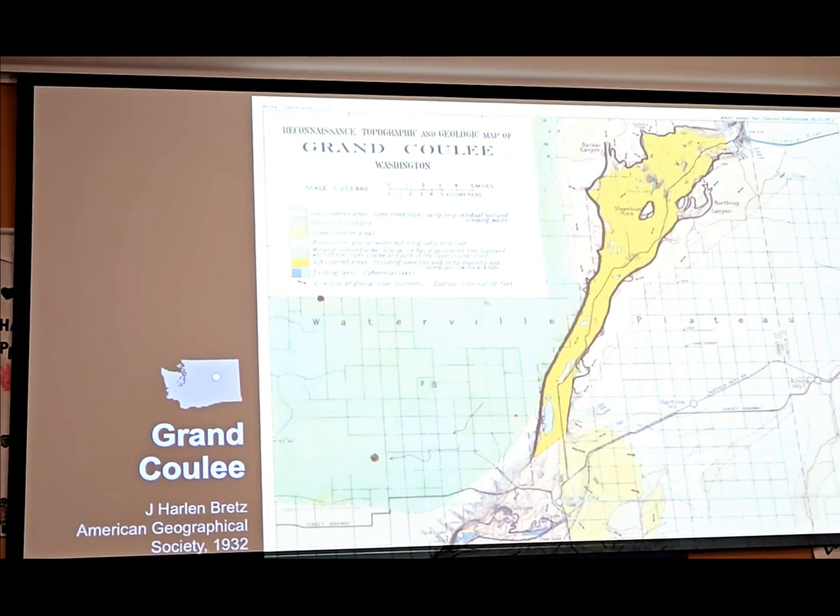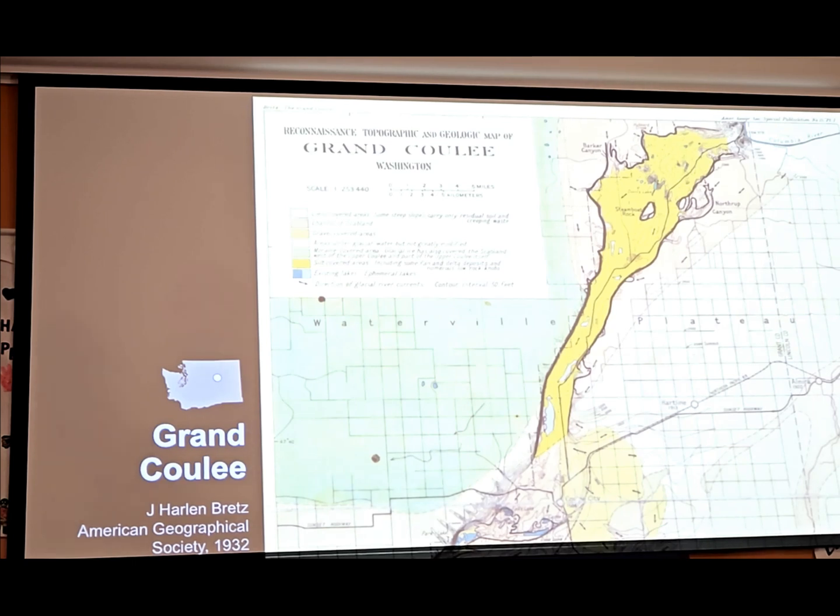All right, so this is a 1932 map of Grand Coulee, also by Bretz, and it shows topographic features as well as the direction of the glacial currents. It's kind of hard to see, but there's a lot of little arrows pointing up there where he theorized that the water was flowing. In the northern part of this image is the Columbia River, Steamboat Rock, if you've ever been in this part of Washington.